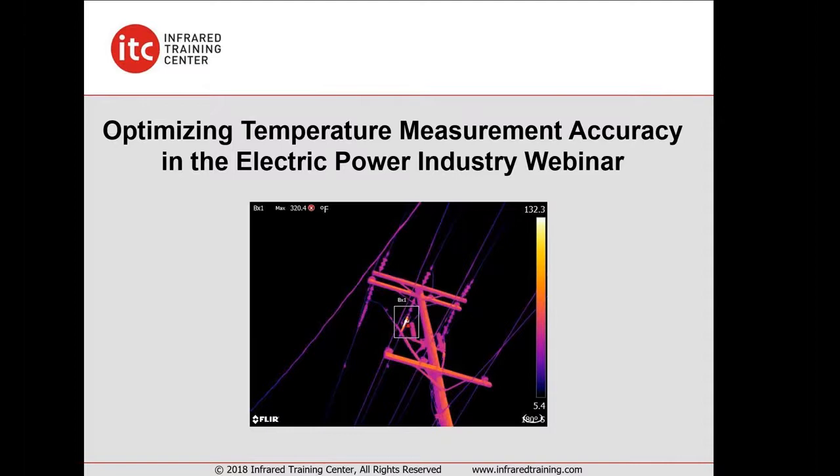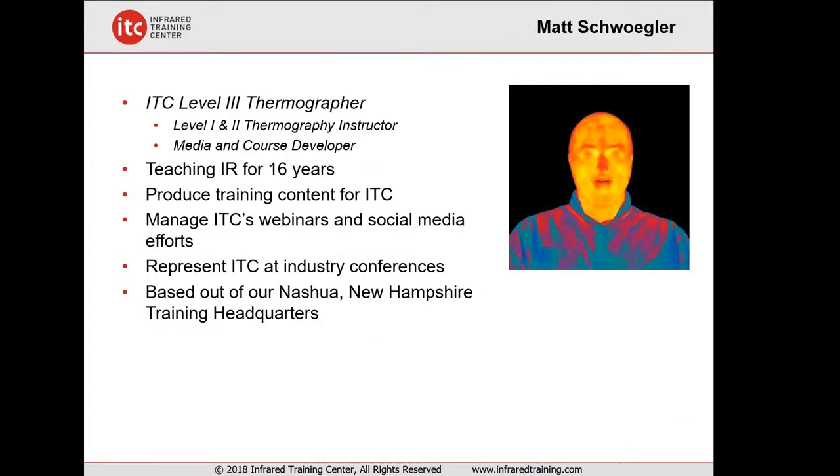Now, that's especially true for those of you in the electric power industry where our targets are not at, let's say, 3 to 5 feet, but perhaps 30 to 50 feet or even further. It's because resolution, among other things, impacts our ability to not only see important thermal details on a target, but also measure temperatures accurately. And I guess the plan is to run about maybe 20 to 25 minutes or so, and we'll take questions here afterwards.